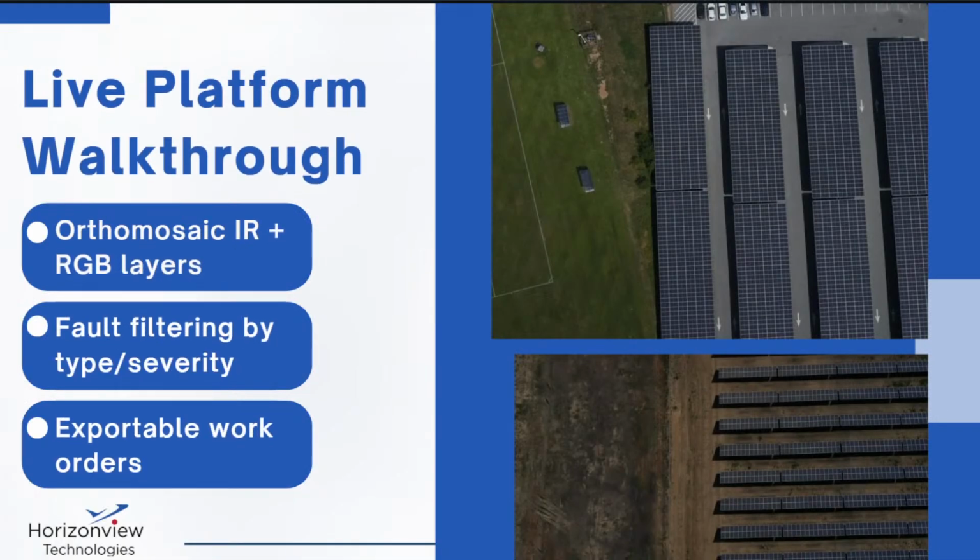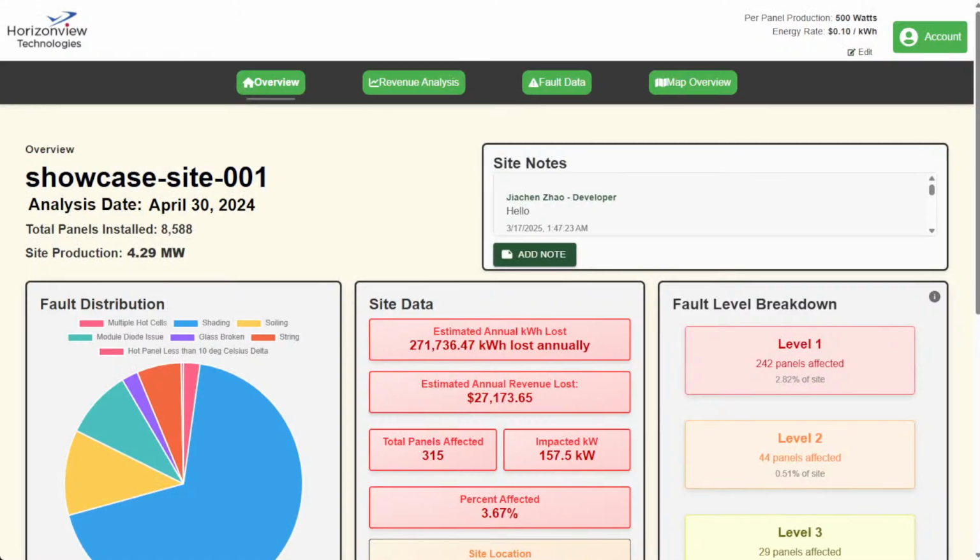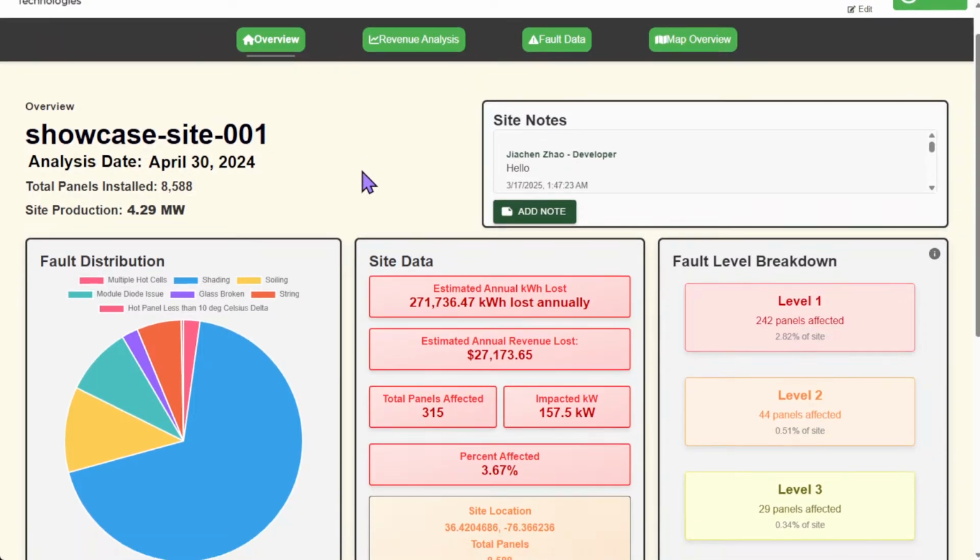So with that covered, I just want to go through the deliverable dashboard. What we can see here is our dashboard, which we call Insight. I have this example site right here, and this is what you'll typically see when you click onto a site. This is your at-a-glance breakdown of the data. You can see that there is an analysis date. This is the date when we fly over the site, so it's the most recent date of inspection.